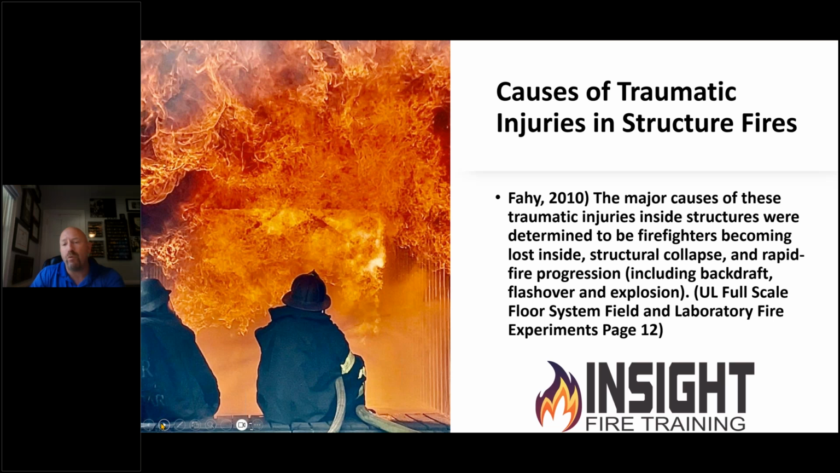Keep that in mind as we go through this, because the cause of traumatic injuries in structure fires, per the UL full-scale floor system fatal in laboratory fire experiments on page 12, shows the major causes of traumatic injuries inside of structures was determined to be firefighters becoming lost, structural collapse, and rapid fire progression. Remember what I just said? Surprised or unaware of changing conditions and becoming lost? Those are traumatic injuries. Everybody looks at the number of deaths, but they don't look at the number of injuries, which is quite high inside these structures. Firefighters get hurt every day, and many of them result in time off from work.